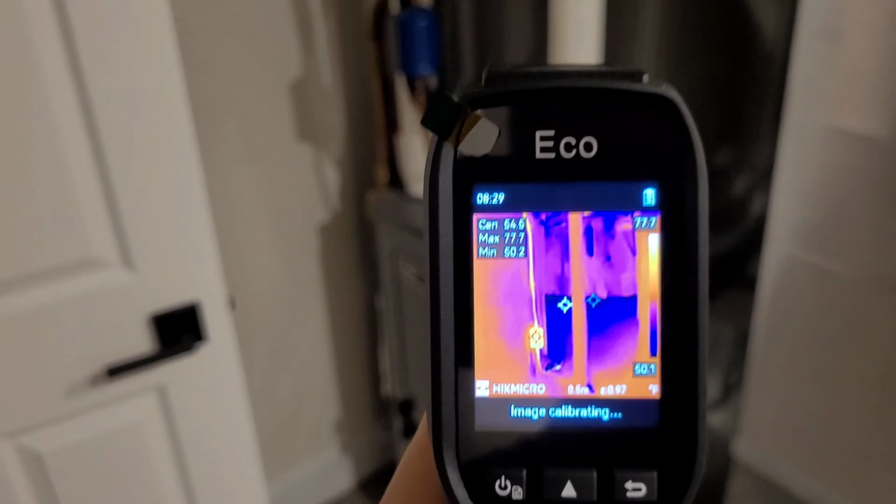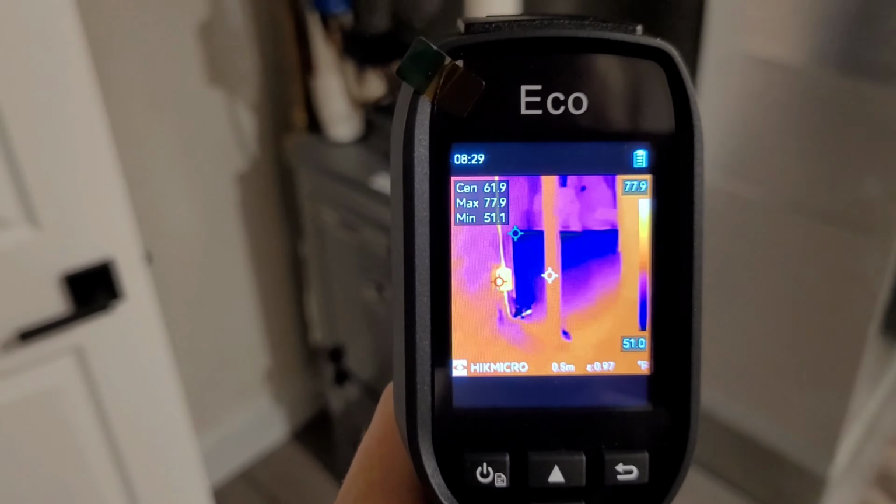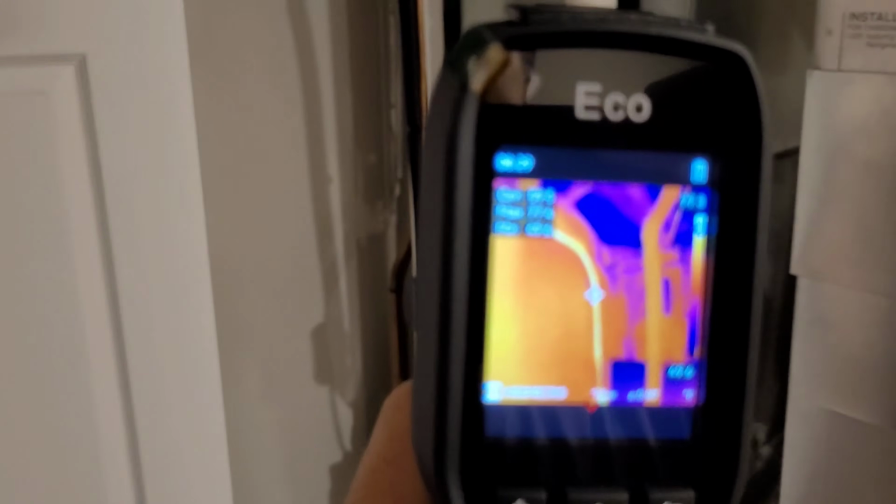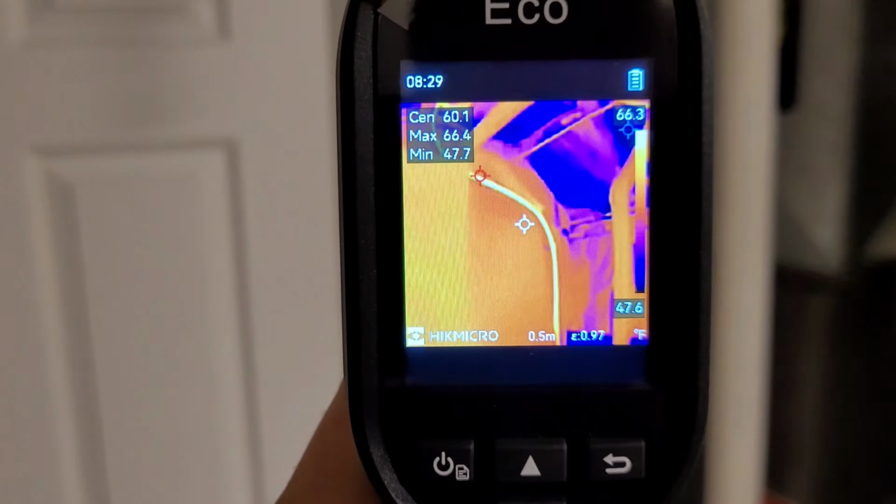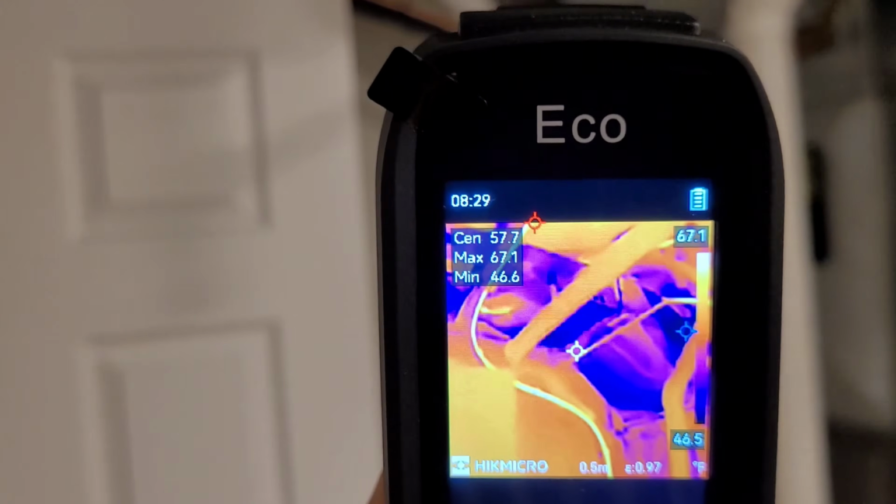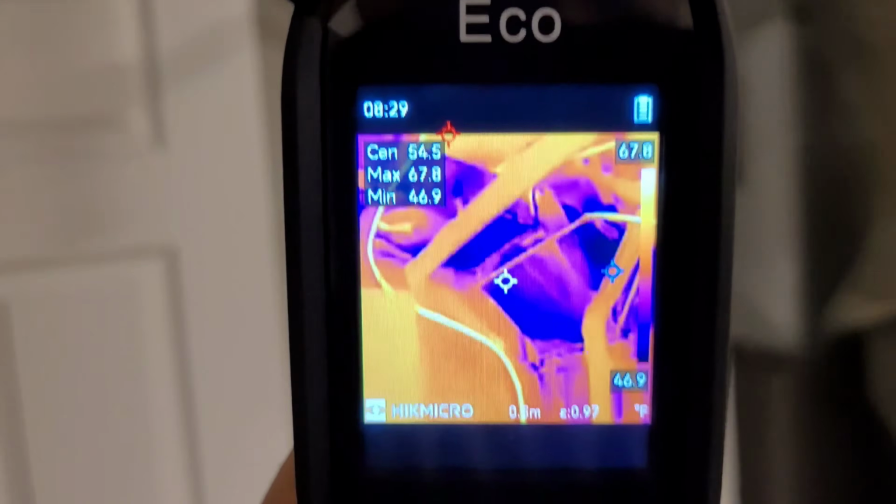So this is my furnace. You've probably seen this in another video, but as you can see, we have a nice warm liquid line filter dryer sitting around 78 degrees. And you can see the ductwork up here is nice and cold. Camera automatically picks it up as the coldest point at around 47 degrees Fahrenheit. So the AC is working really good today.